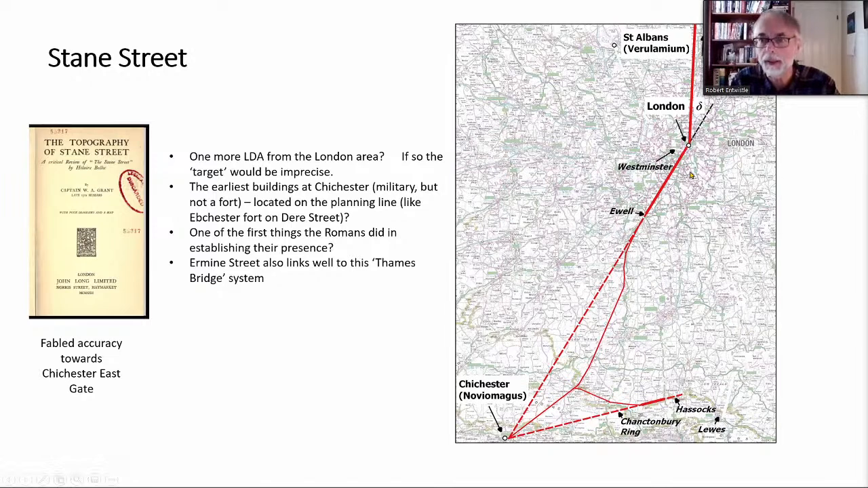Its fabled accuracy out of London is on an alignment that, if you follow it straight through, though the road never did, goes all the way down to Chichester East Gate, apparently 60 miles away, the stuff of endless speculation. But of course, what we have to remember is that neither London Bridge nor Chichester were there when the Romans arrived.